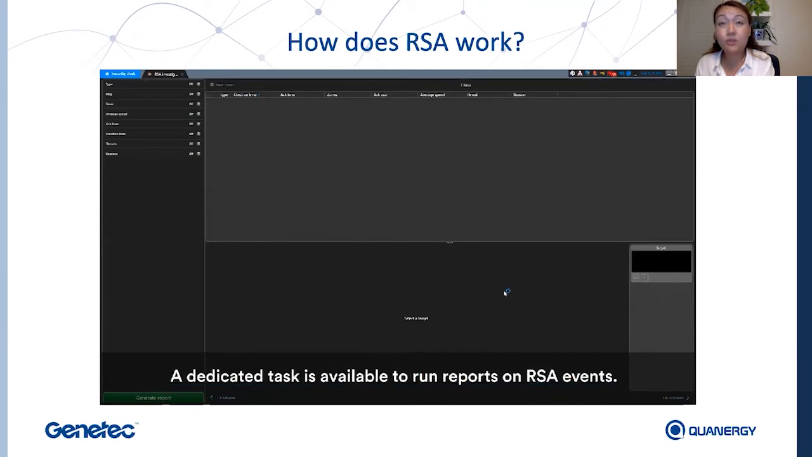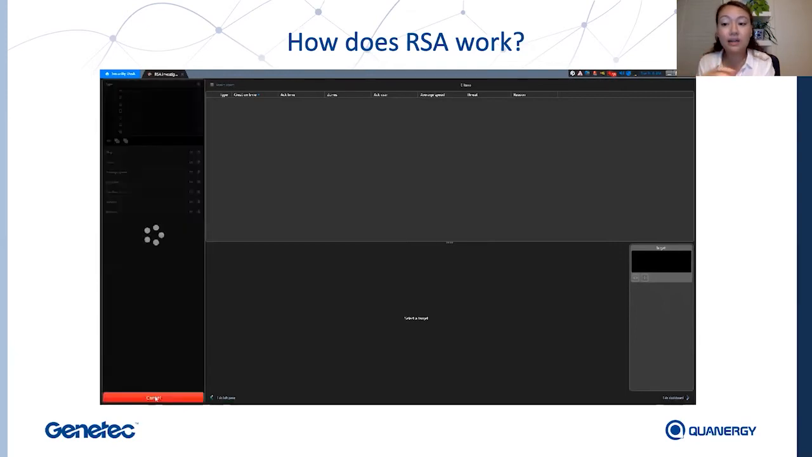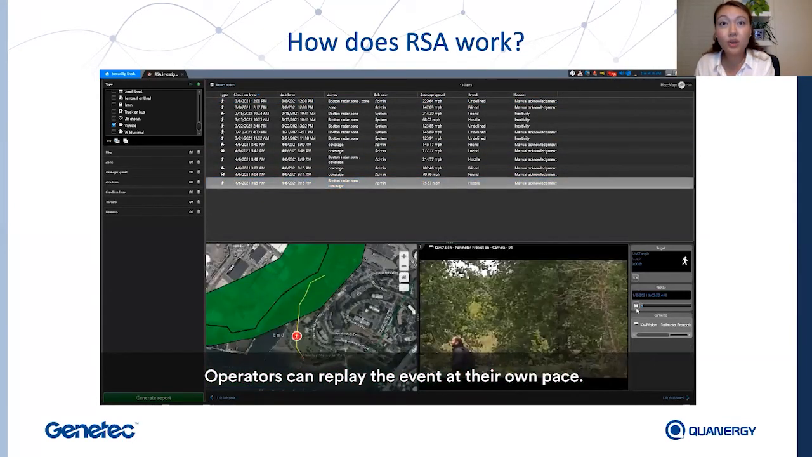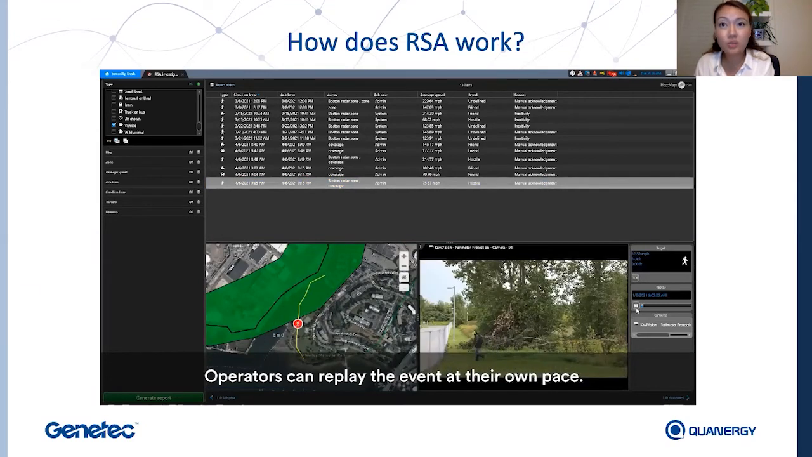Now, next, to support you with investigations, we've created a dedicated investigation task that will allow you to filter through incidents based on your different criteria and then extract the video feed and to provide you with a map view as well of the intrusion. So here we select the specific incident that we want. We can see the exact map view and the movement. We can also see the video display, and we can, of course, replay it at your own pace. So this, as you can imagine, can be very useful for investigations.